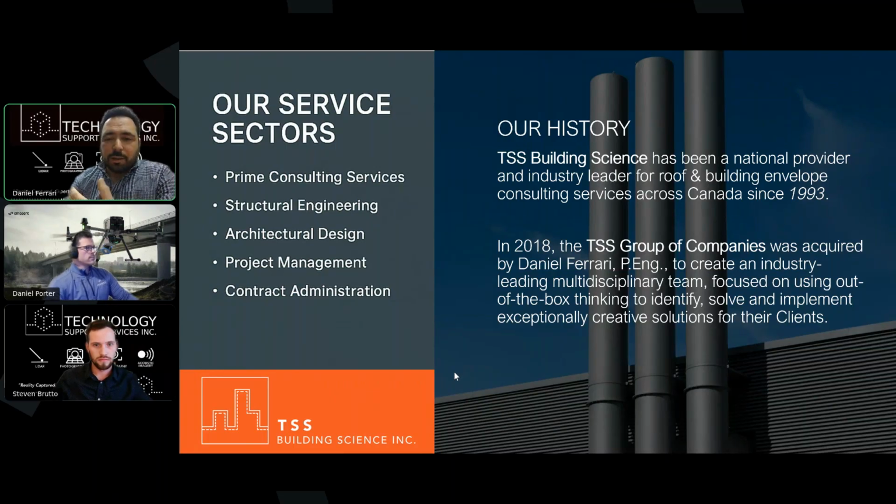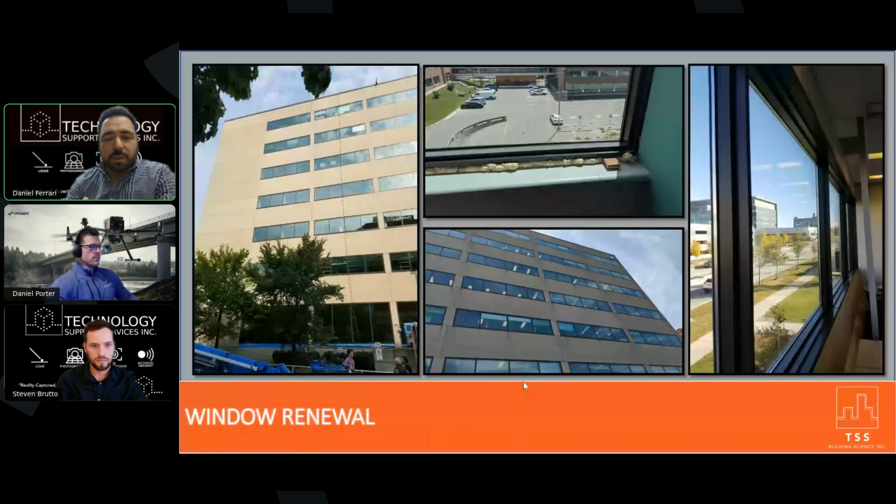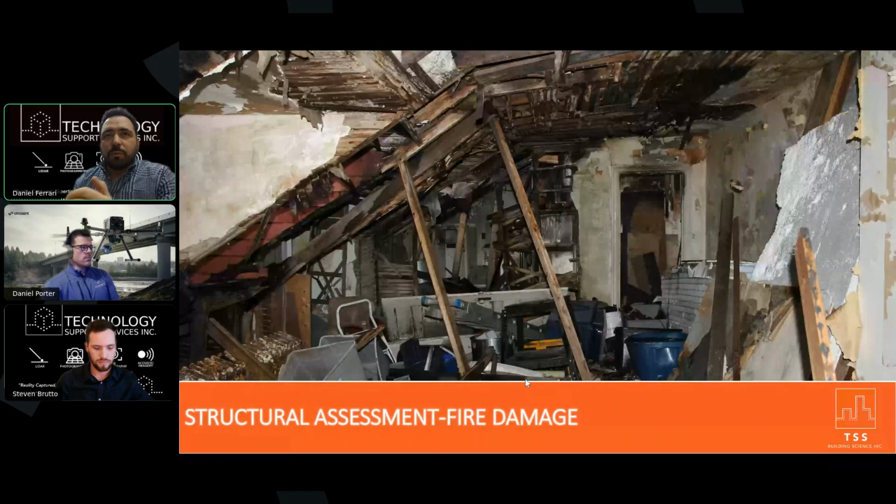And just for context, I threw a couple of photographs and slides in here about some of the typical things that we would do as building envelope consultants. We deal with roofing, window renewals, underground parking garage restoration, interior slab waterproofing, parking lot reconstruction and site works, structural assessments, including things like fire damage, like you see on the screen here. Again, this is a very typical representation of what we would do for almost all of our clients in the realm of building envelope consulting.